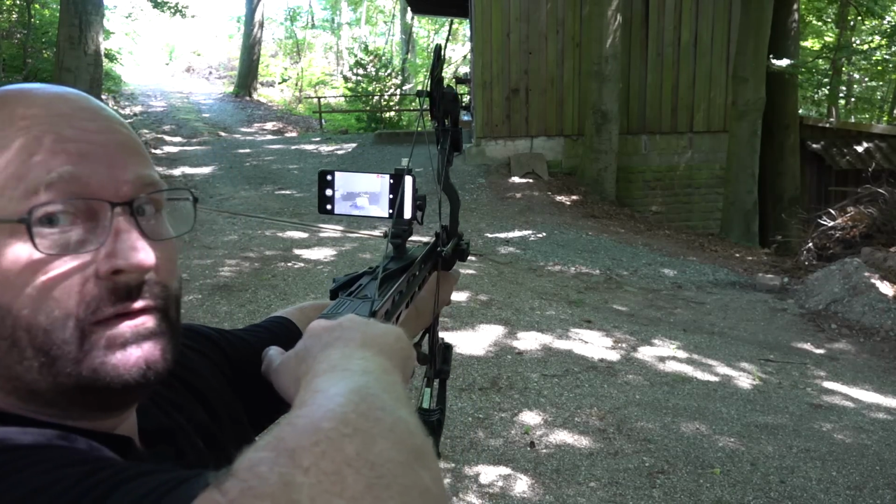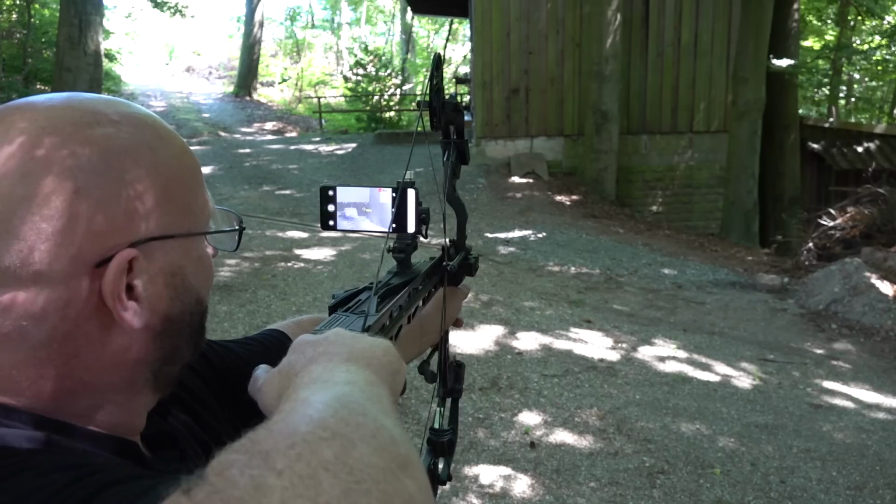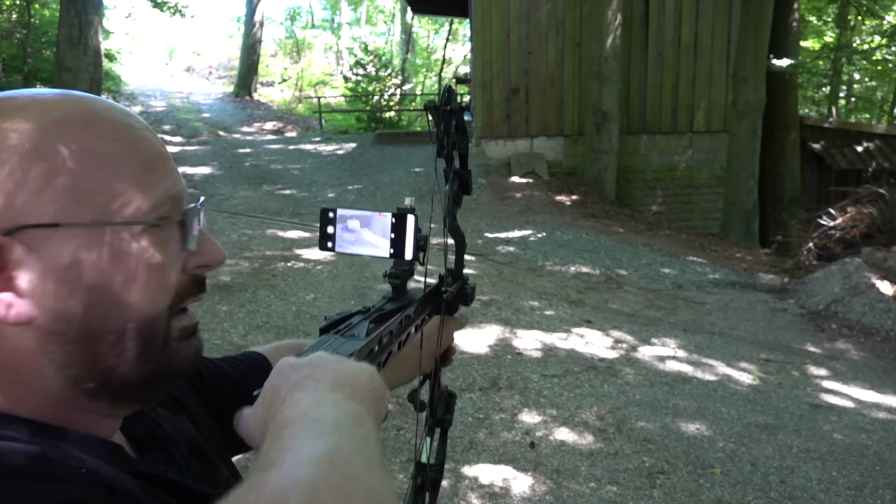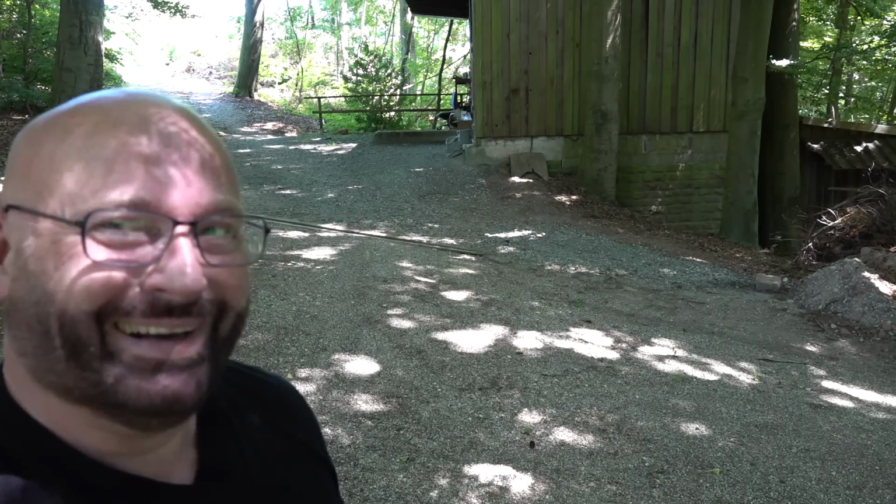Okay, not sure if you can see this, but I'm now aiming with my laser device. Bang. Cool? I think so.